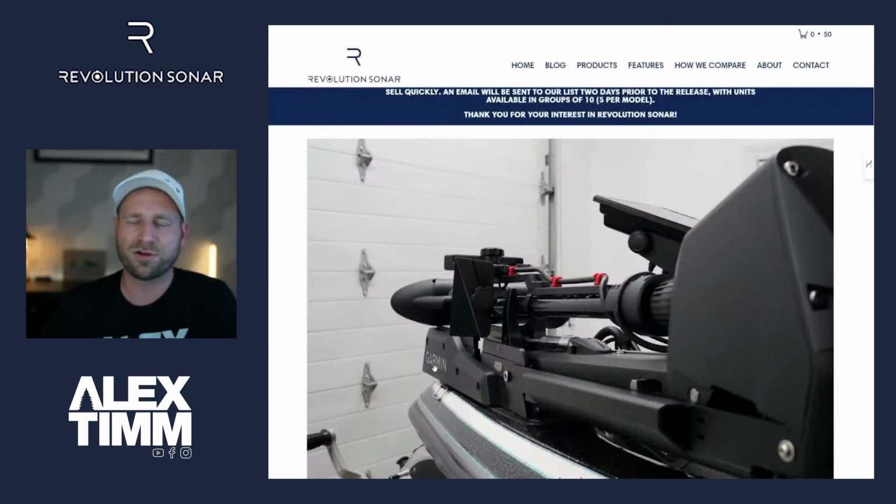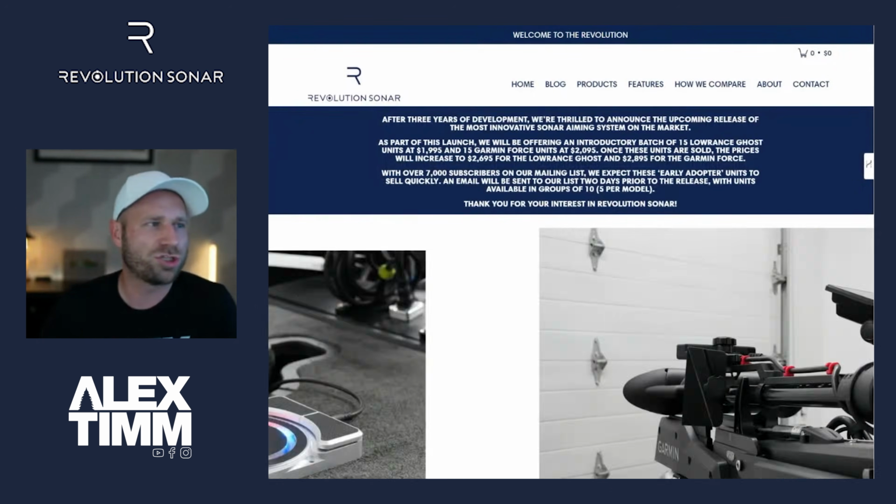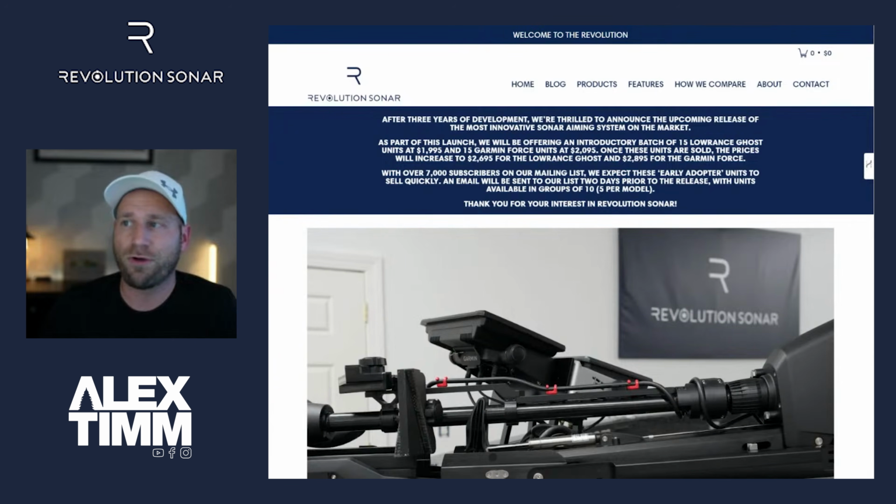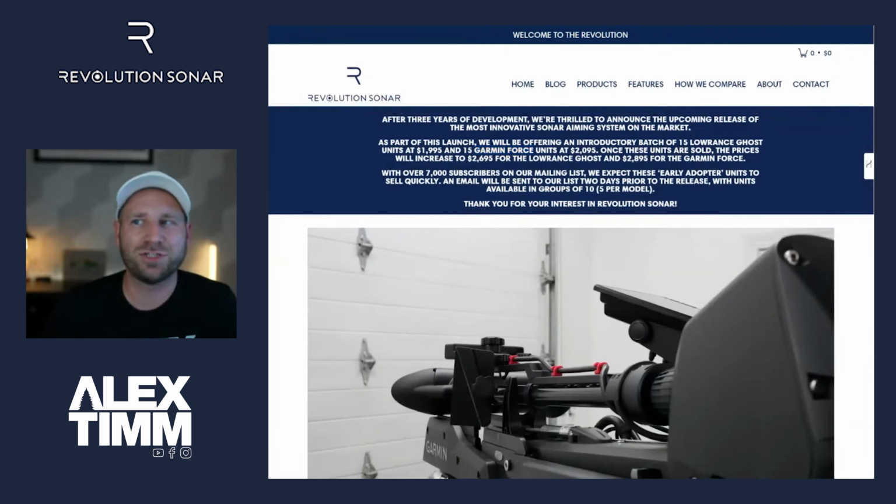You'll say, oh, well, isn't there a Garmin trolling motor? Yes. Part of the launch will be the Lowrance Ghost trolling motor support, Garmin Force. So this is the Force, not the Force Kraken. Those are the 2 that they will have at launch, and they're only going to have 15 of each unit. The other thing that's kind of limiting here is this is a really expensive unit.